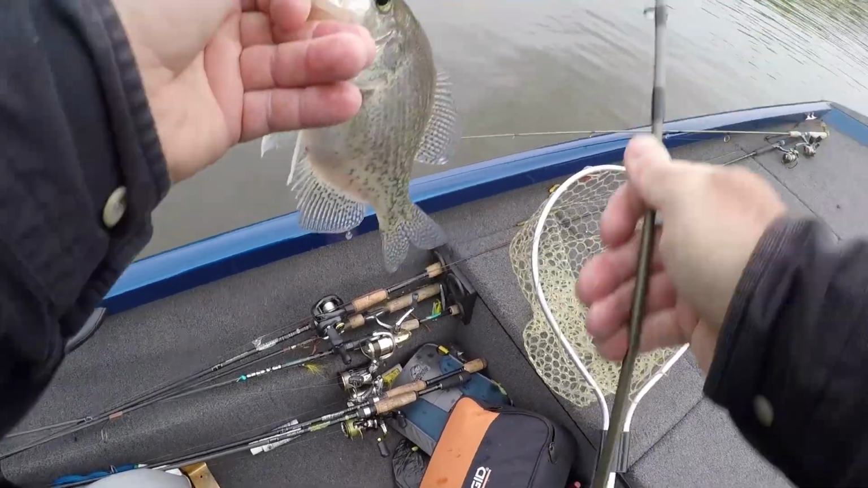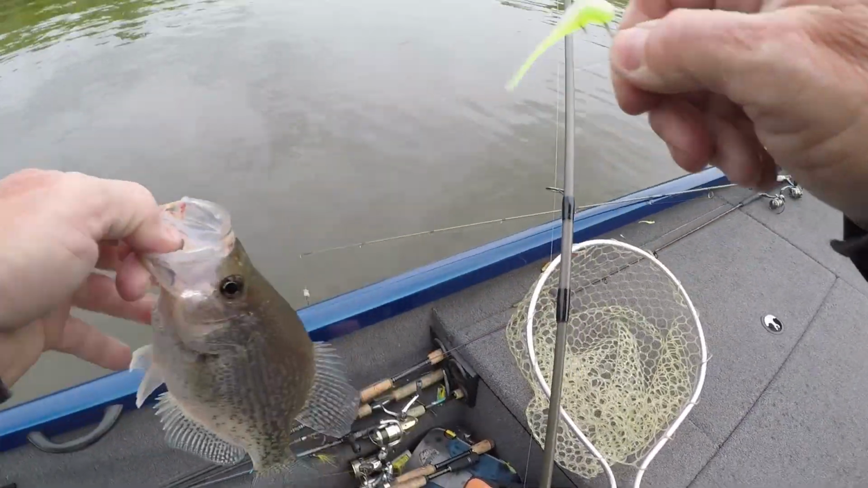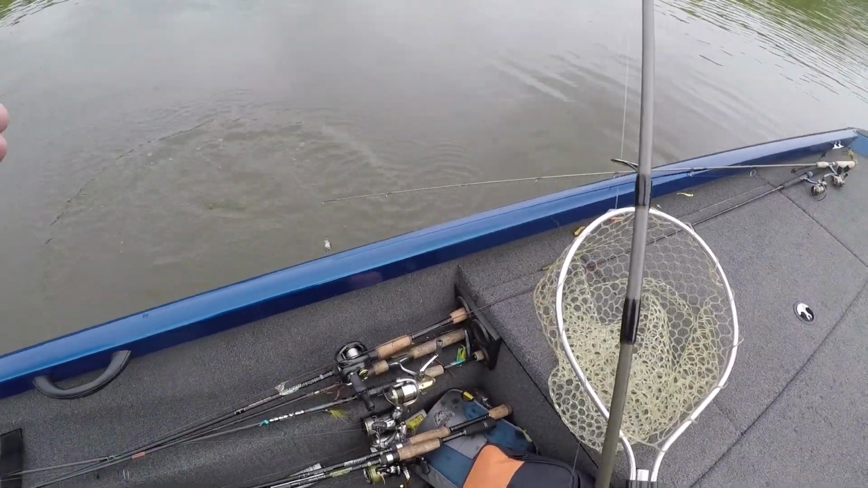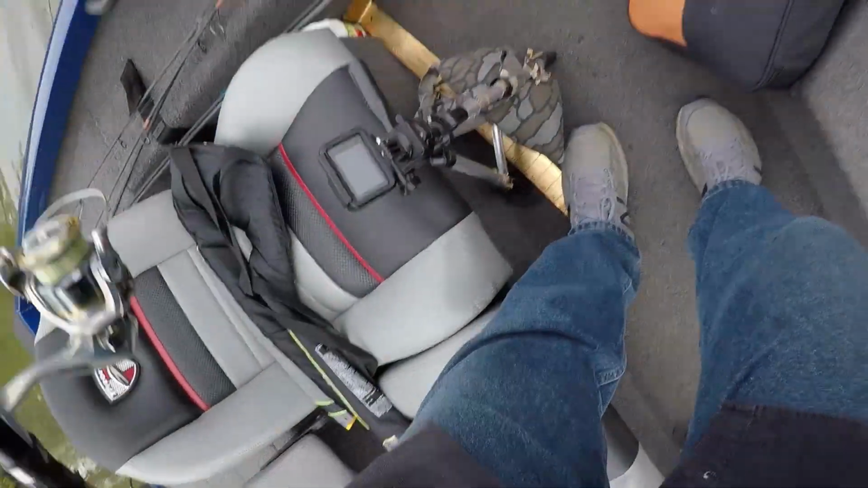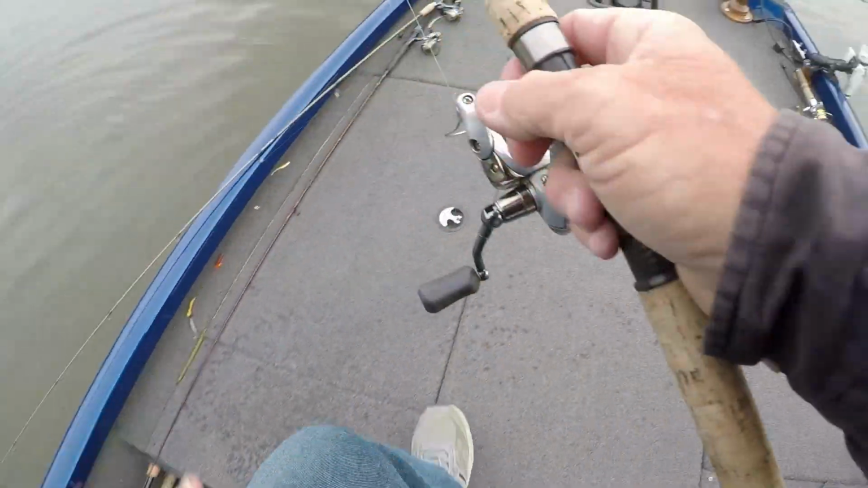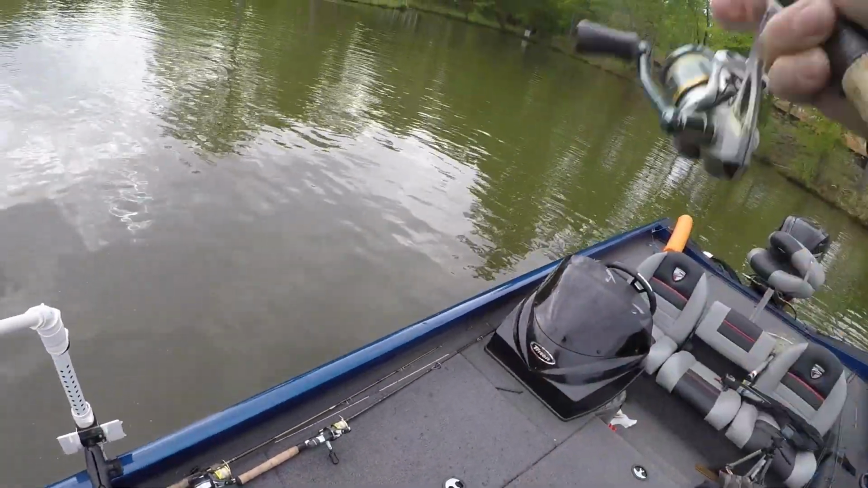He's got a red lip. He ain't been caught before, has he? He ain't the one I've caught a dozen times. You ever wonder how many of these fish you've caught over? You ever catch them off of a dock and go back the next day and catch a couple more and go like, I wonder how many of these I've caught before.